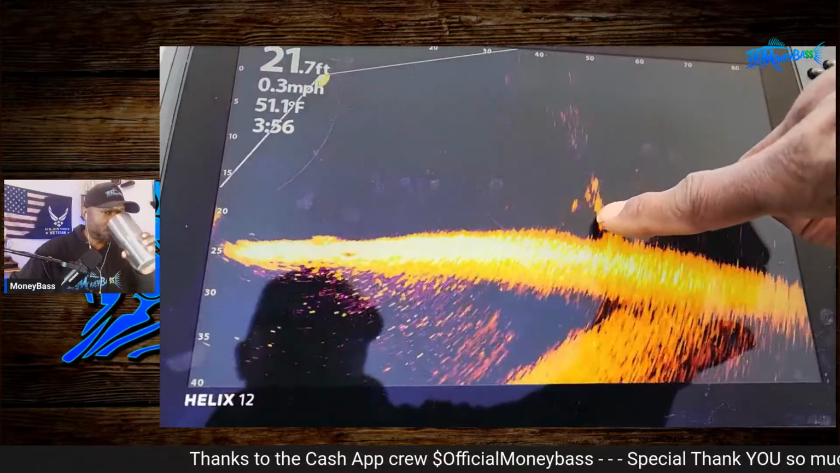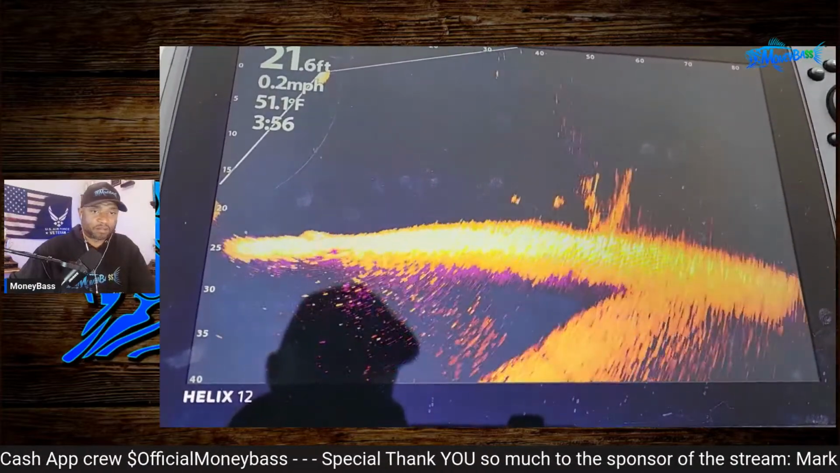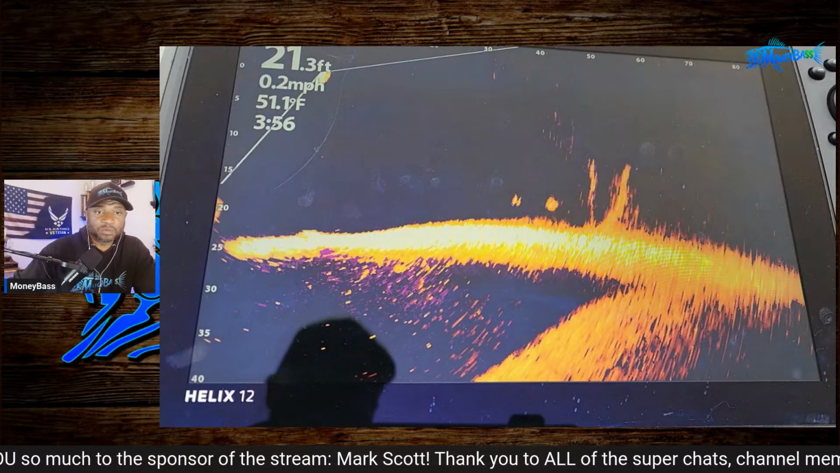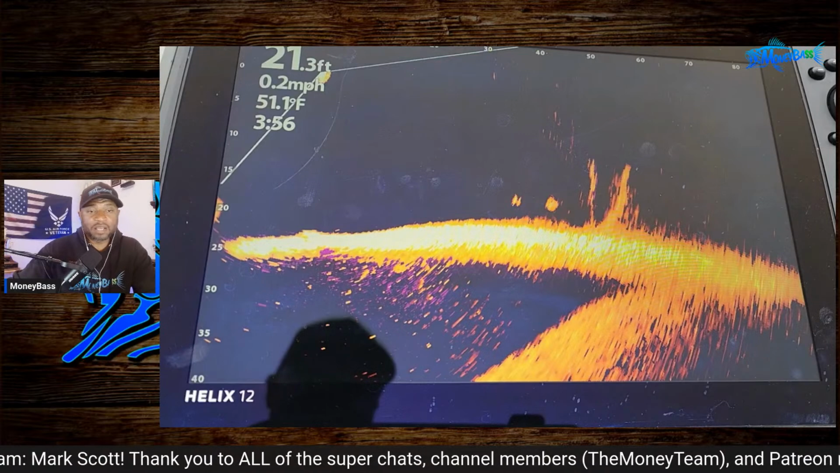All right, you can see a fish coming out of that cover right there. Again, I'm out here kind of drifting, trying to record fish. All right, so take a look at those fish. You can see them right at about 32 feet. The other one's about 34 feet. Let's see. Yeah, so they're kind of coming out of that brush pile.